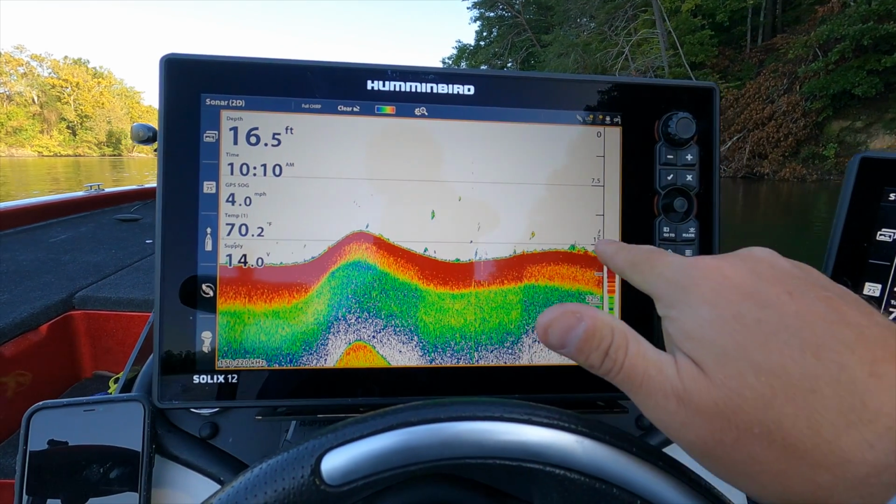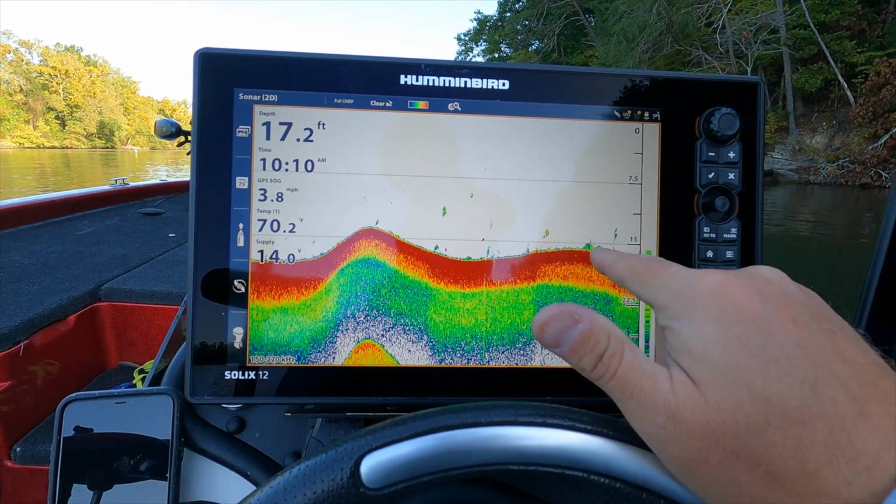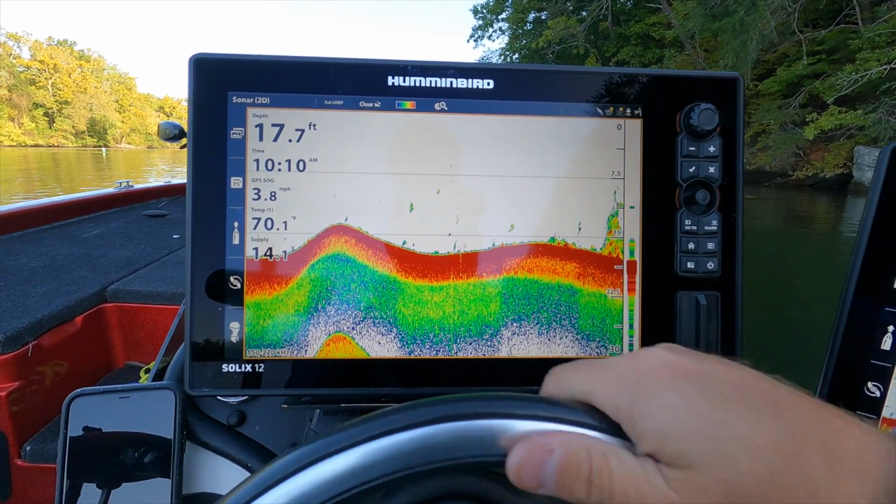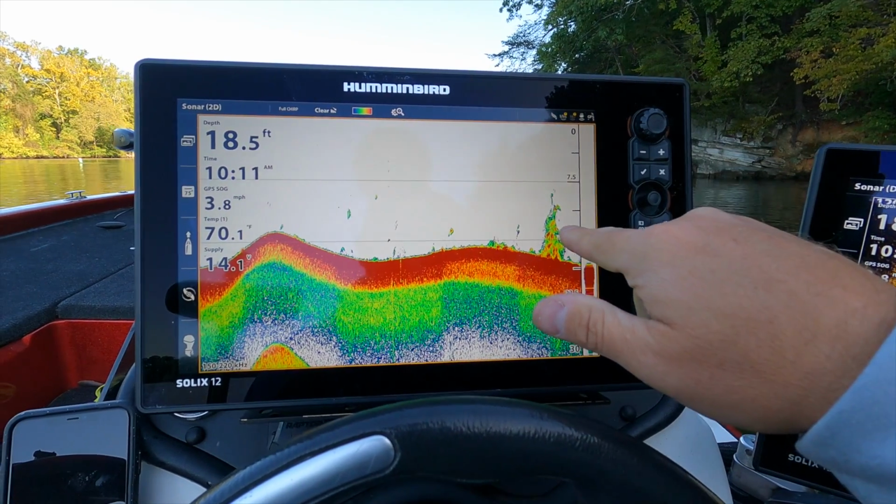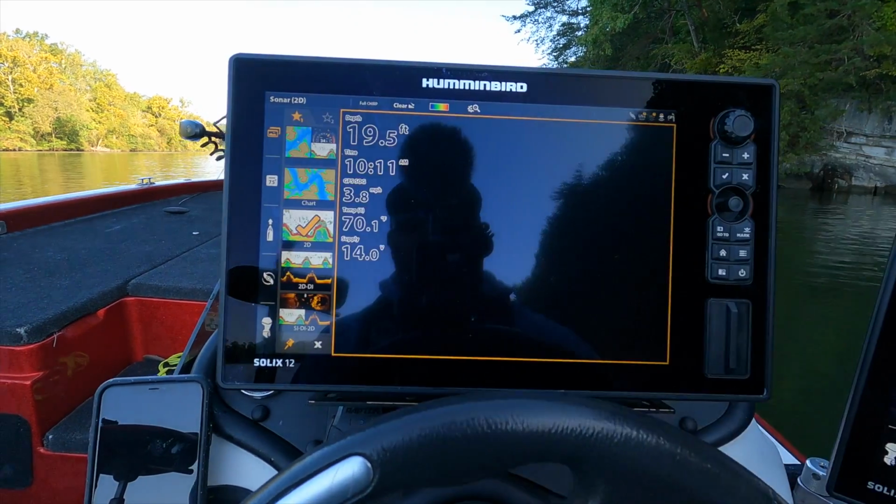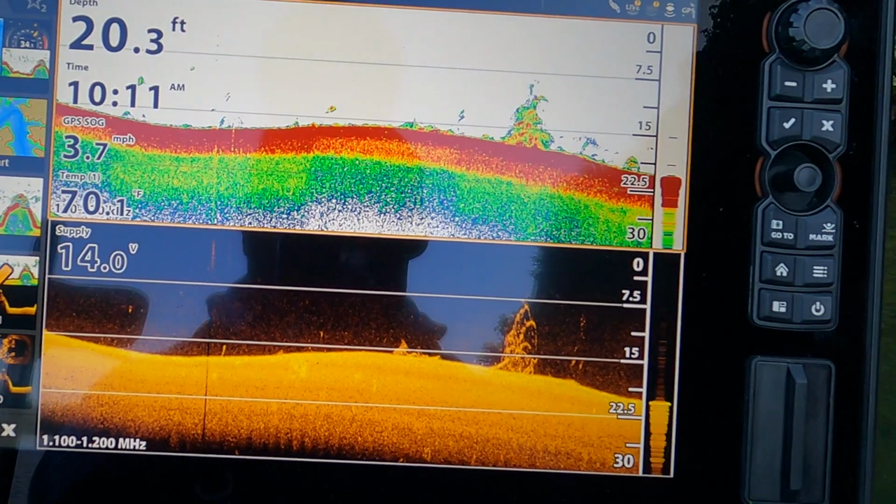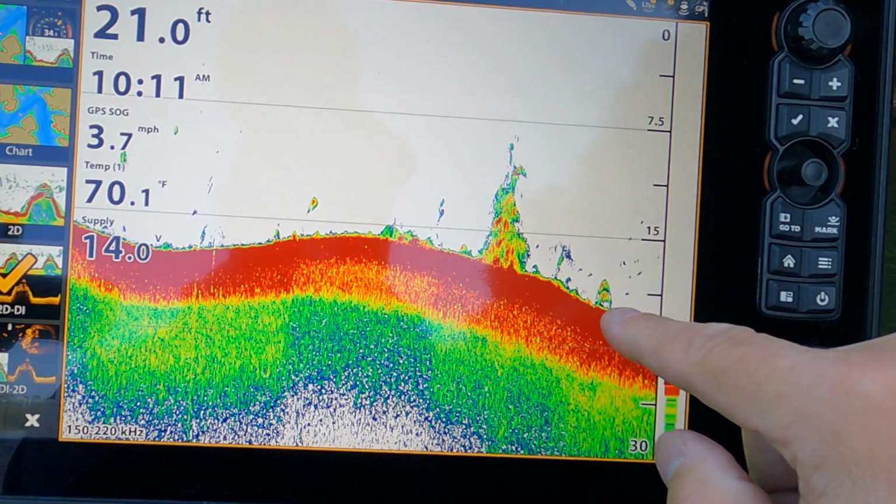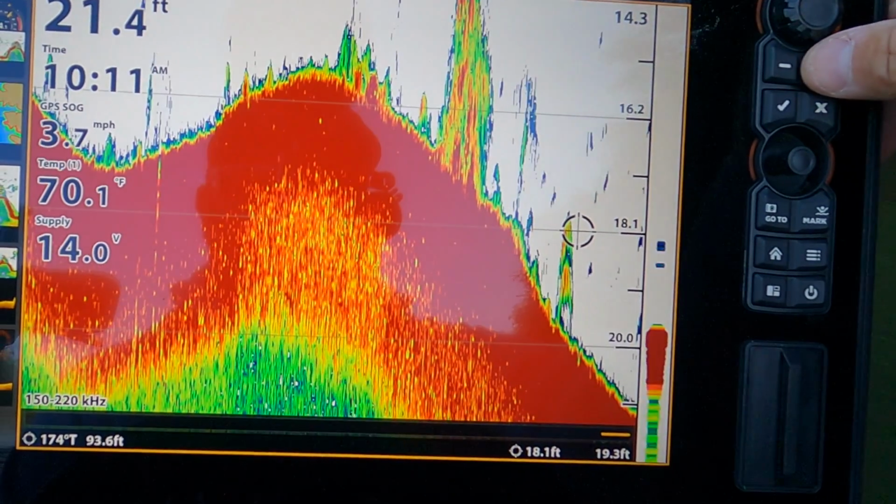So right now we got bottom down here, looks like a little bit of rock down here. Come around this tree over here so we don't hit it. But right there, that is a standing tree. Let's switch over to down imaging so you guys can really see what that looks like. See that right there? That is a laydown. Now fish are gonna be all around that. You see these arches right here? Those are 2 nice fish sitting next to that laydown.